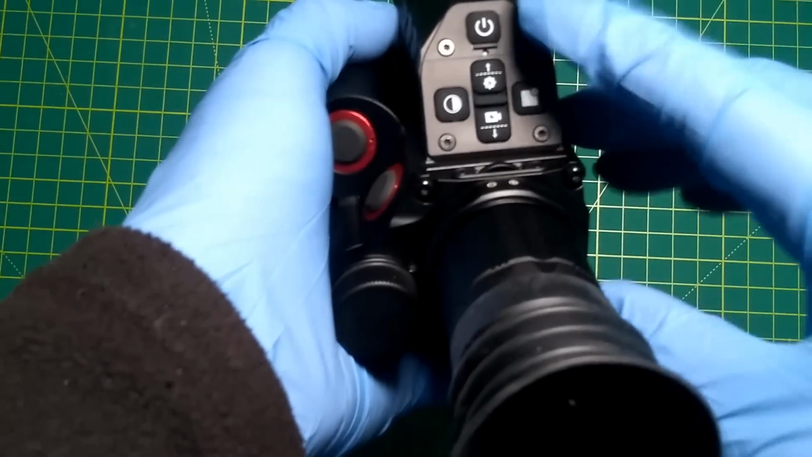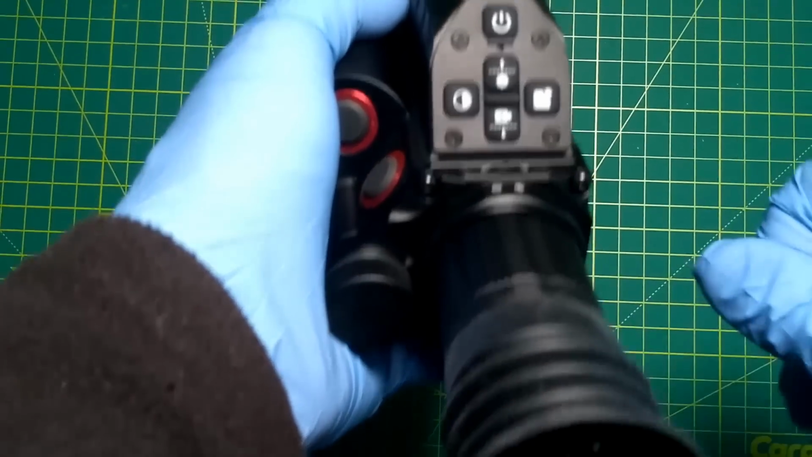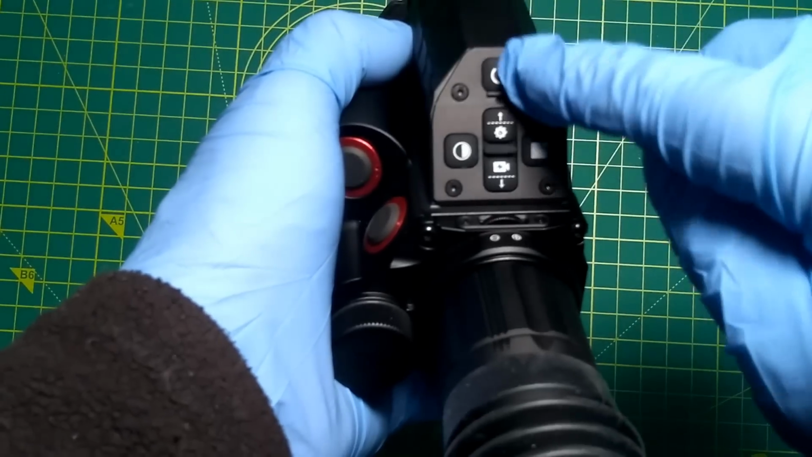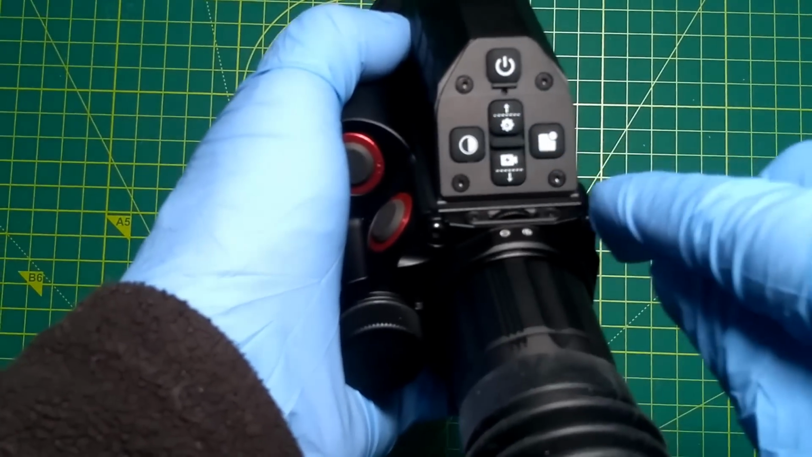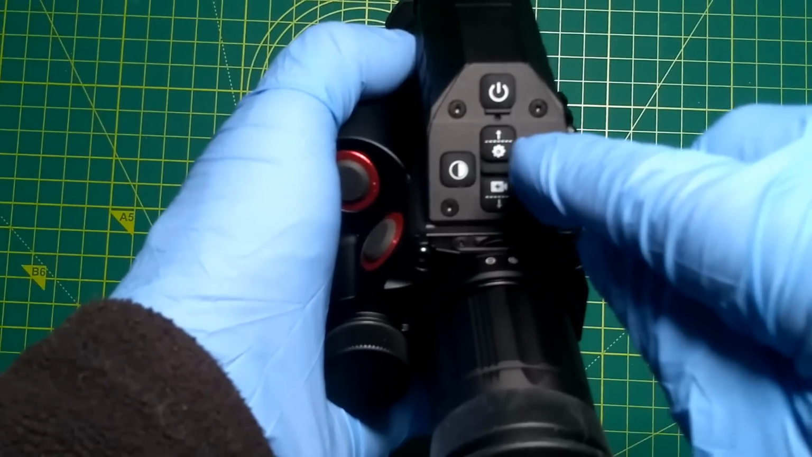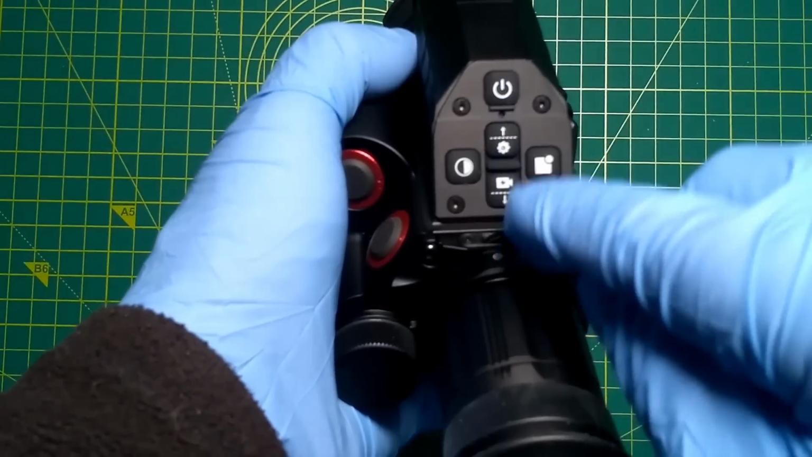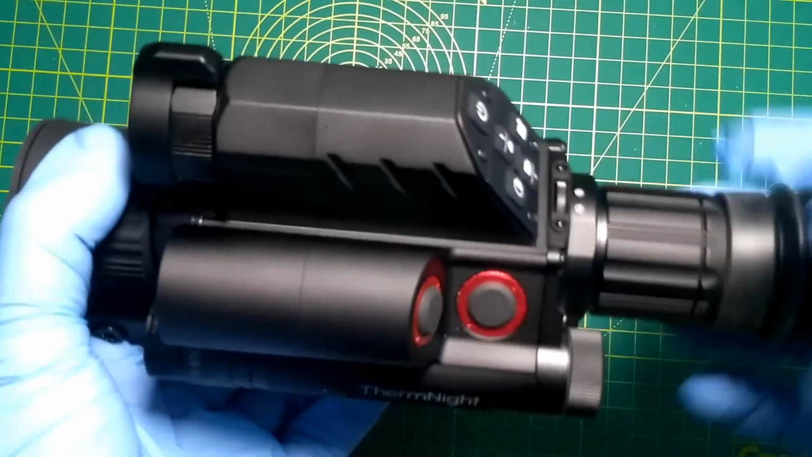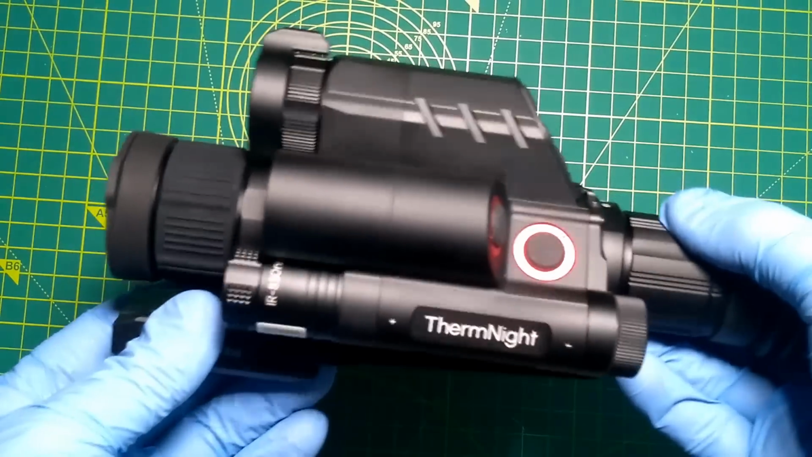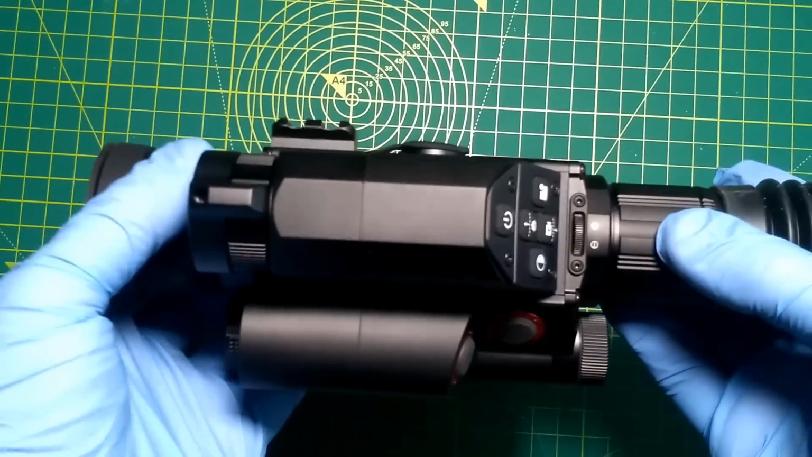Okay, we've got 5 buttons here, multi-use buttons. The main power button at the top. These have different functions depending on what you're doing at the time, and I'll be referring to these as up, down, left and right, just to keep things simple. So first things first then, now we've looked at the external features, let's have a quick look at the menus.